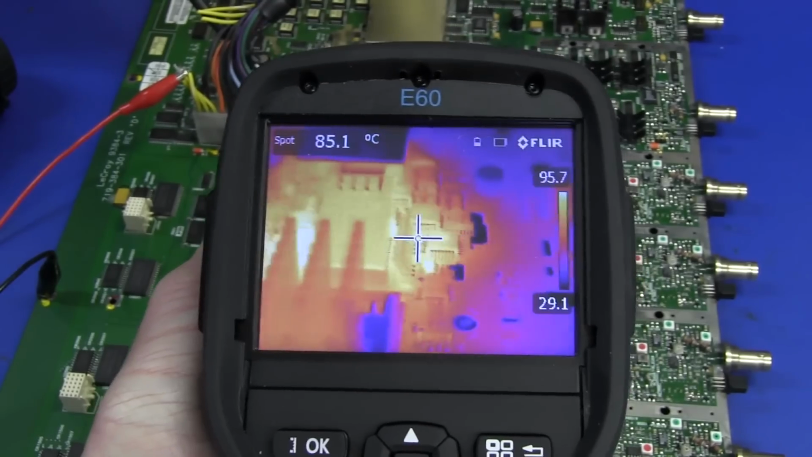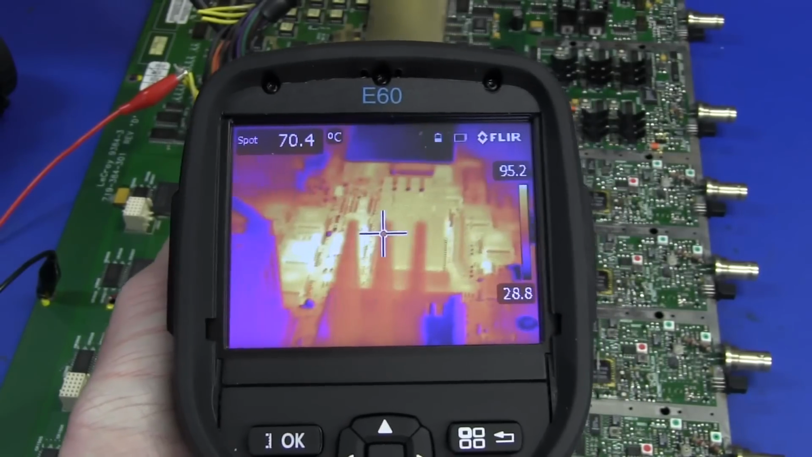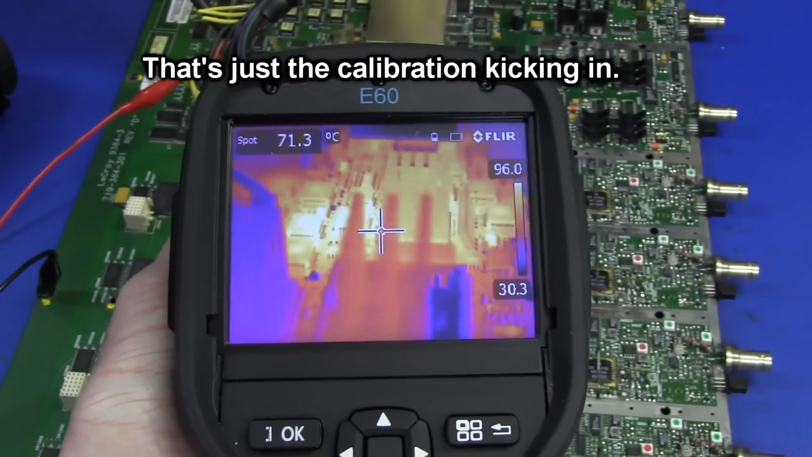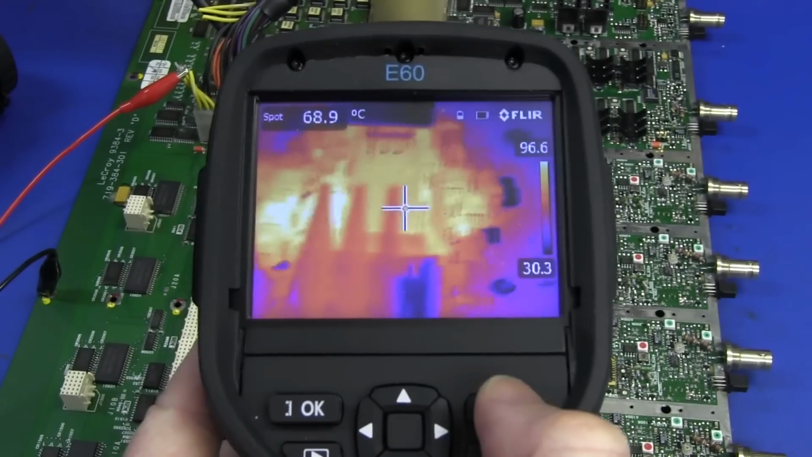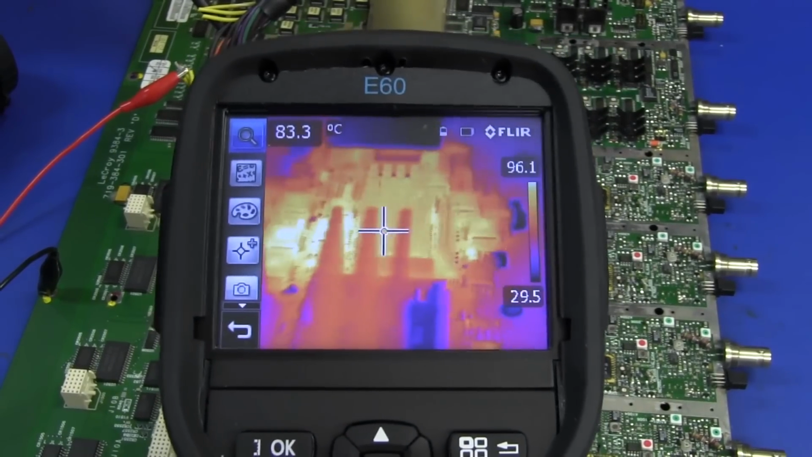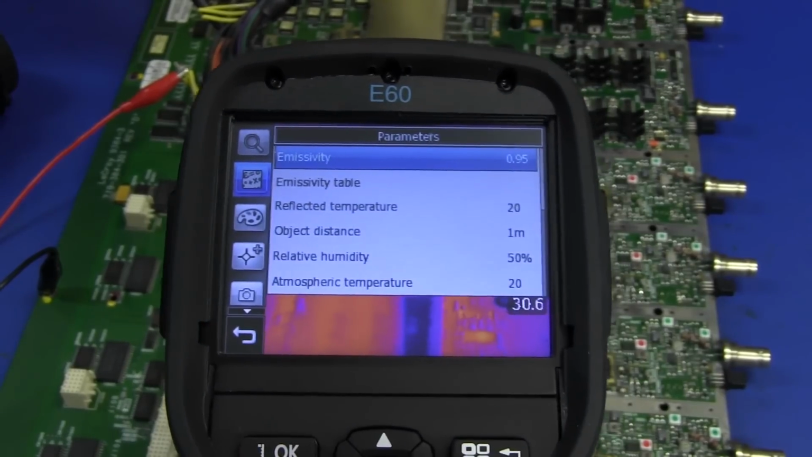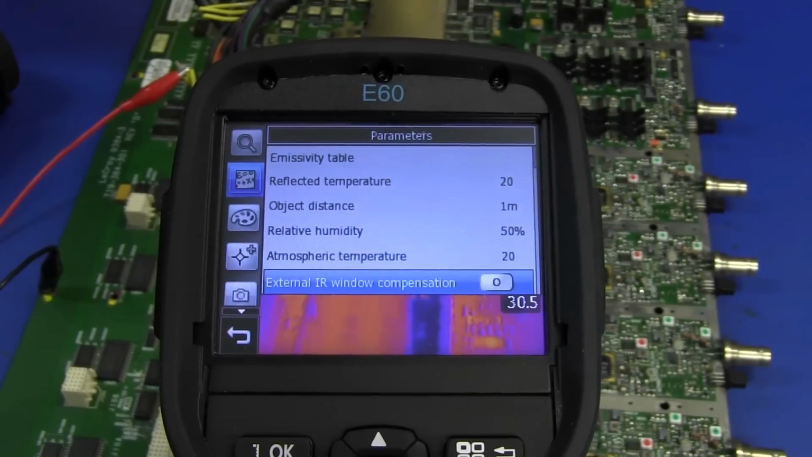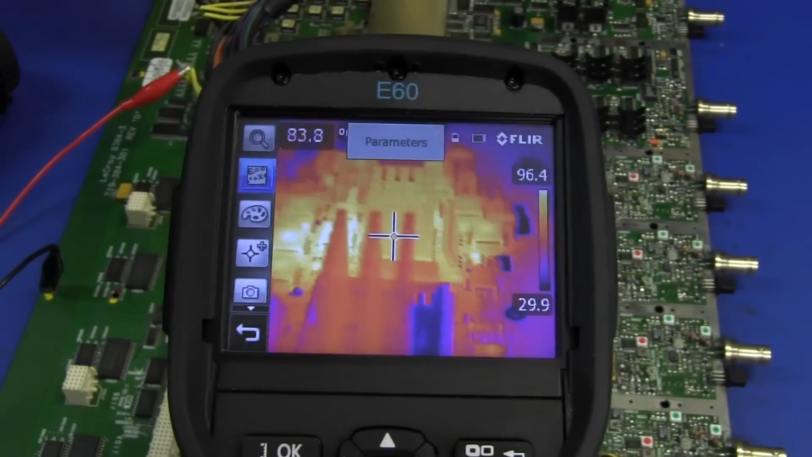Now by default it has that spot temperature. It seems to freeze every once in a while. I don't know whether or not that's normal. Not entirely sure what's going on there, but anyway, we can call up the menu here and let's take a look at the various modes. Now zoom mode, not terribly exciting. If we go into the parameters, we can do all the emissivity stuff, the distance, atmospheric temperature, window compensation, all that sort of jazz.